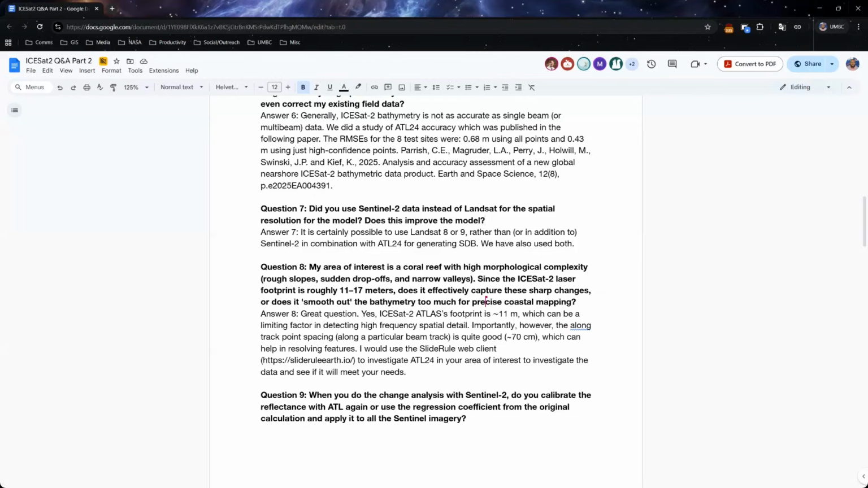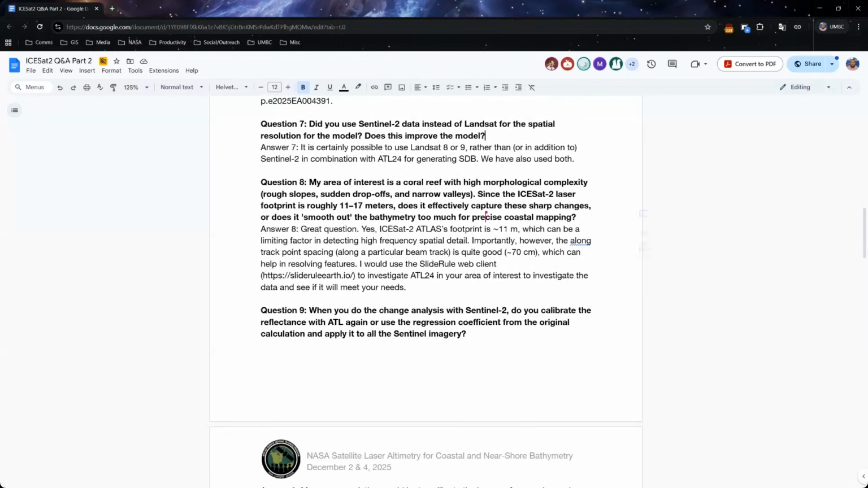Okay, great, Chris. Thank you. Question number 8. My area of interest is a coral reef with high morphological complexity, such as rough slopes, sudden drop-offs, and narrow valleys. Since the ICESat-2 laser footprint is roughly 11 to 17 meters, does it effectively capture these sharp changes, or does it smooth out the bathymetry too much for precise coastal mapping?